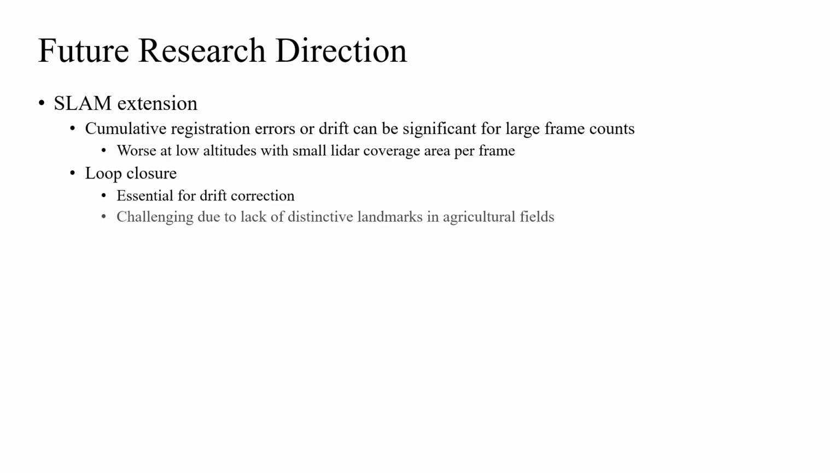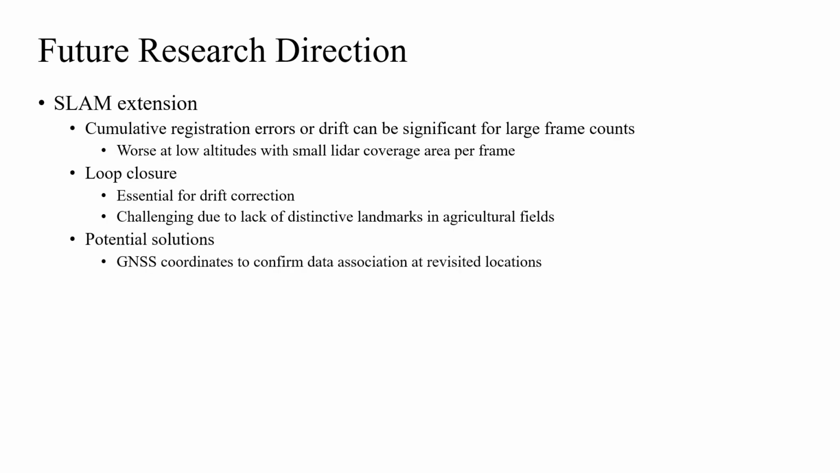However, the lack of distinctive landmarks in agricultural fields makes this challenging. As potential solutions, GNSS coordinates might be helpful in confirming global data association when the UAV travels back to previously visited locations, while placing highly reflective artificial targets in fields could be another way to guide a potential SLAM algorithm on